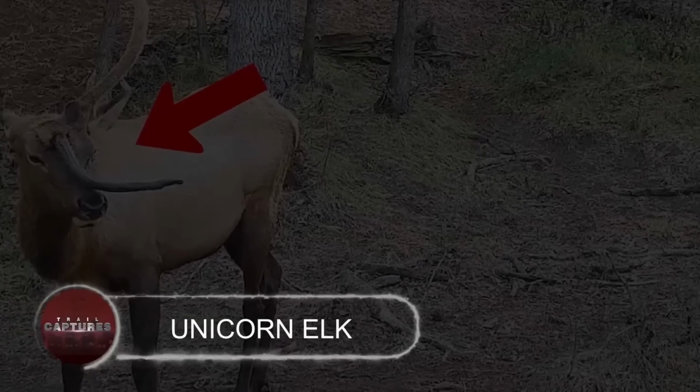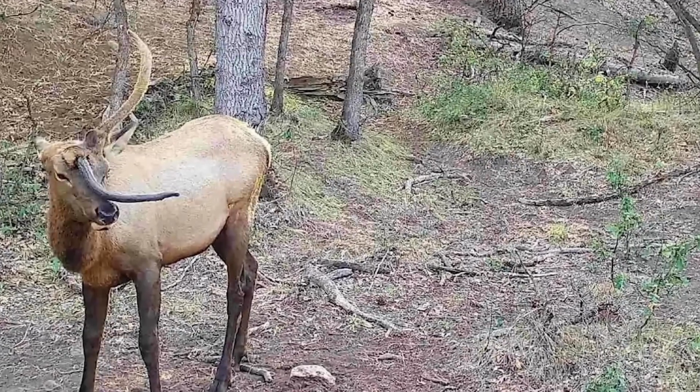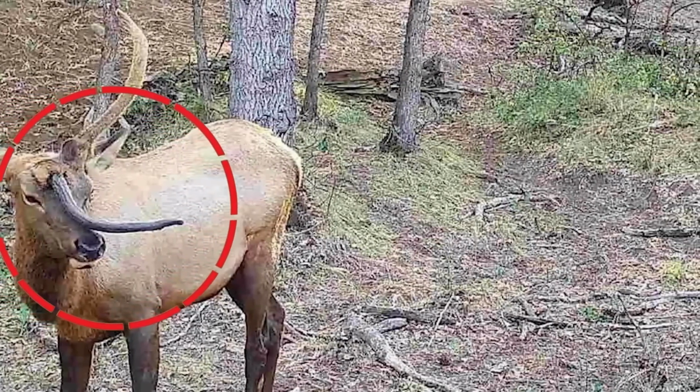Unicorn elk. Not exactly like the usual unicorns, but this one became famous because of the disability of its antler placed right above the nose, which made it the unicorn of the elk family.